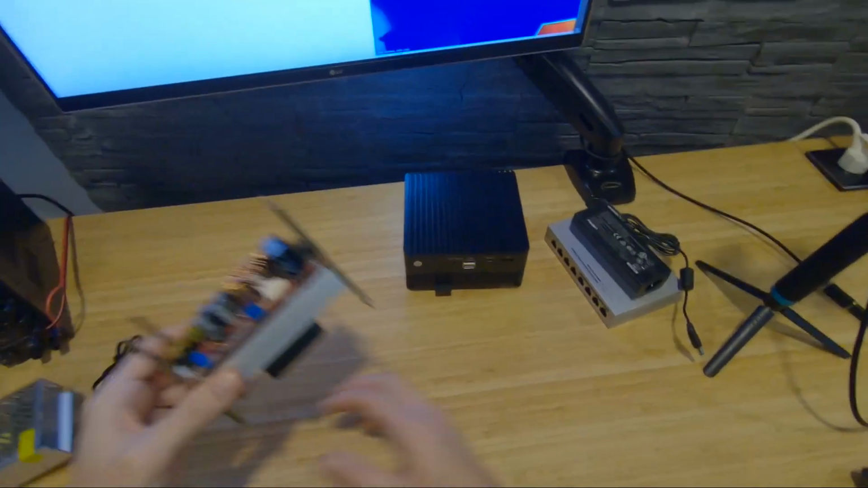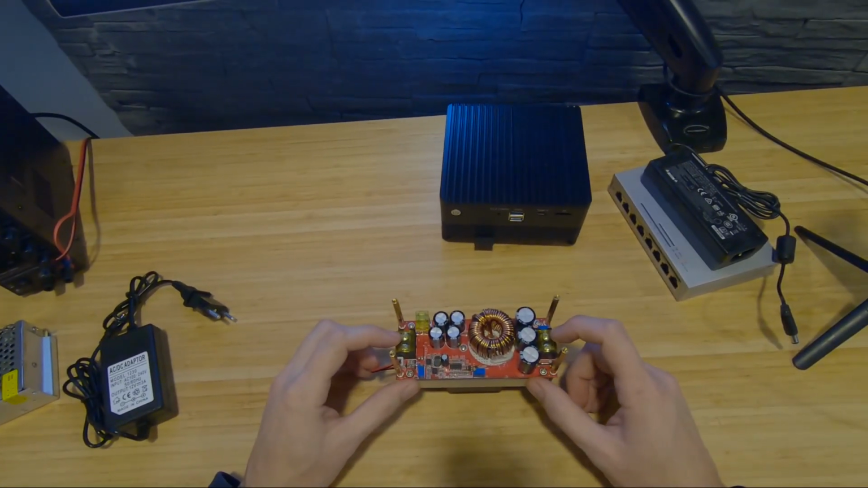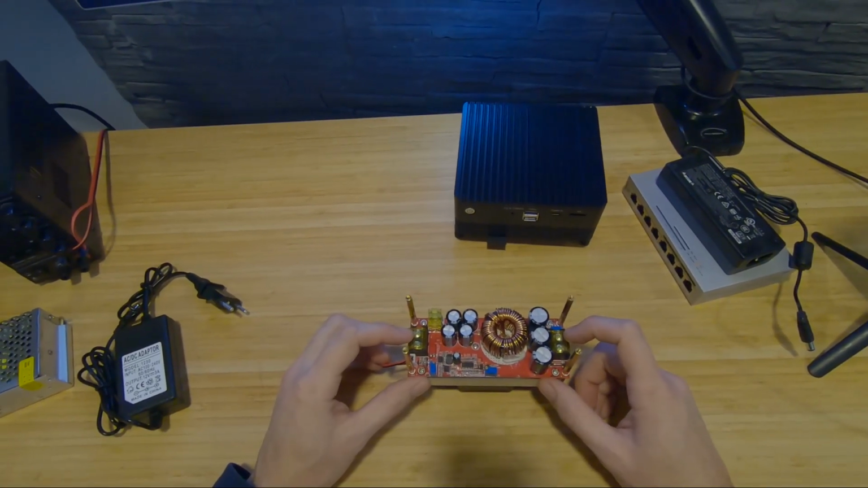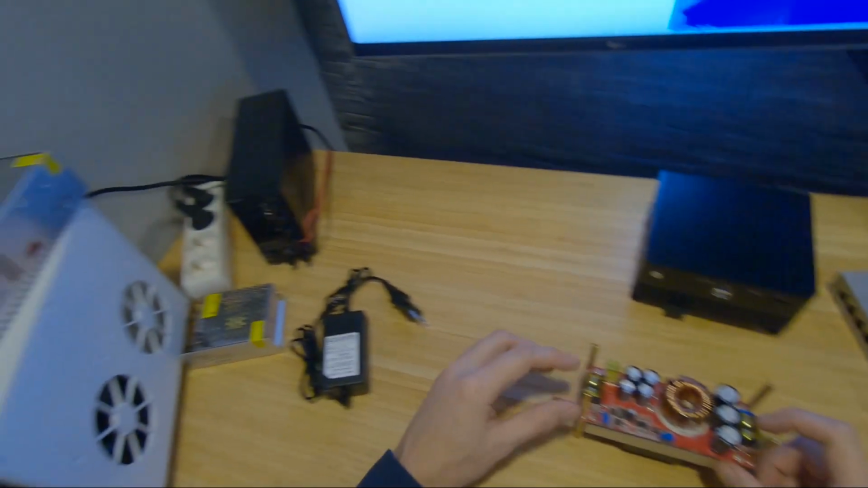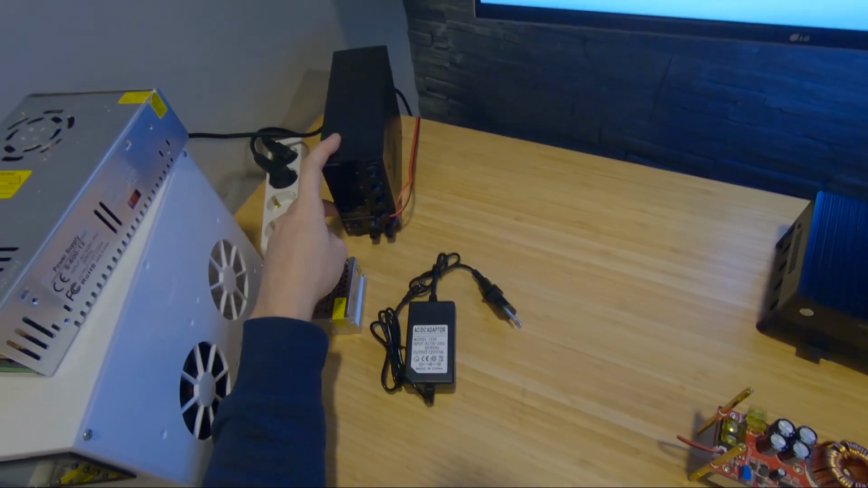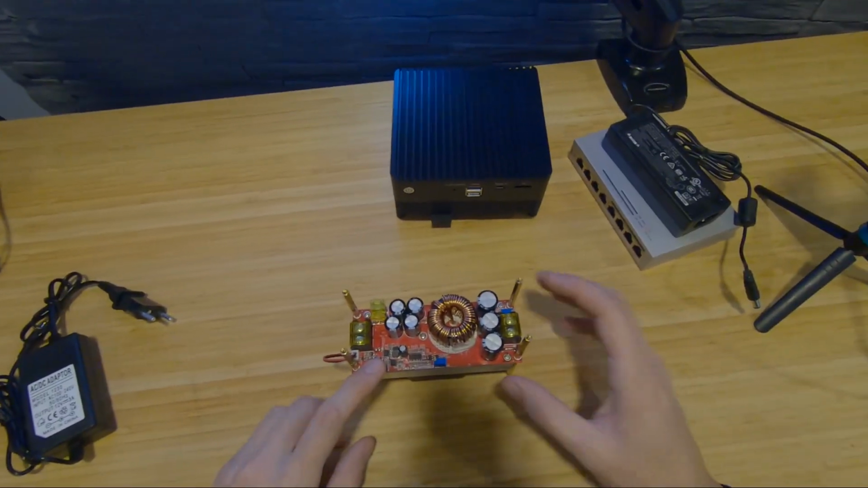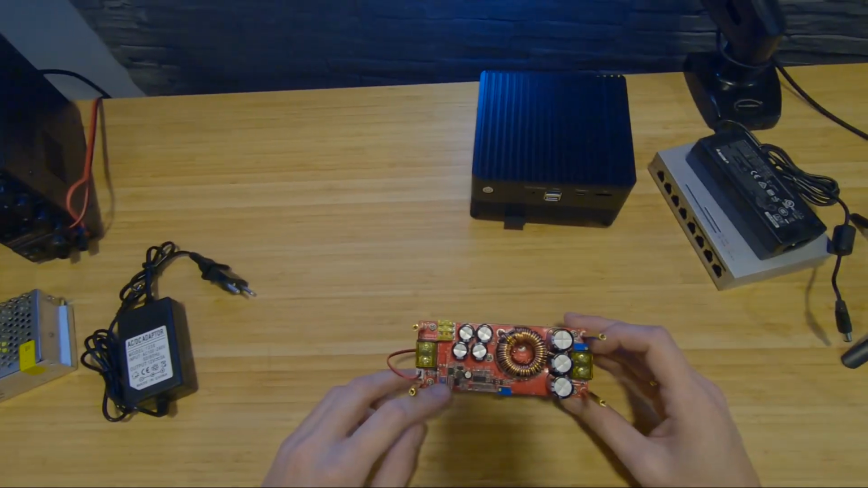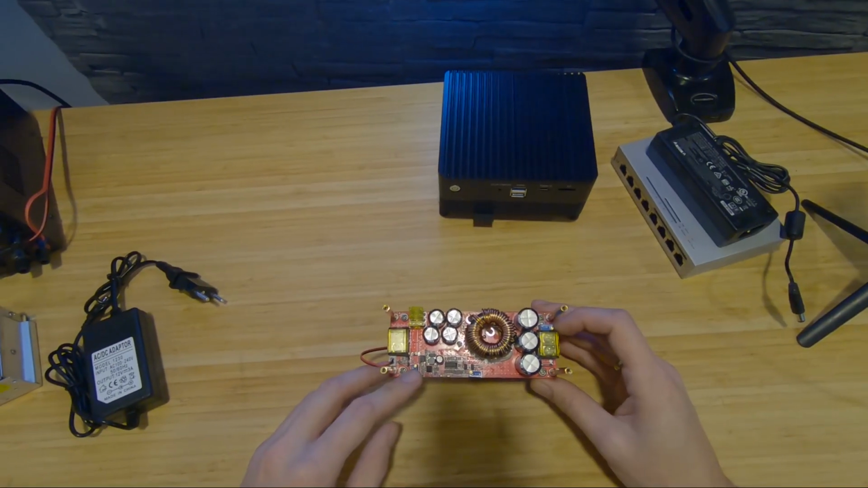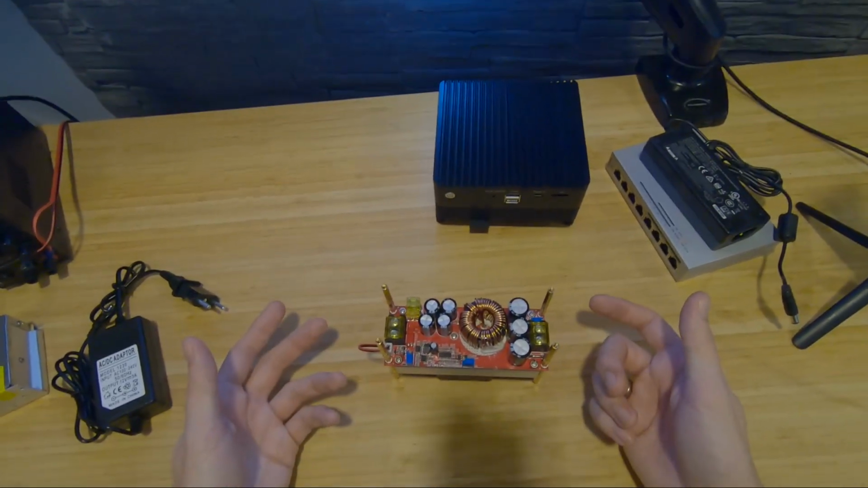First thing that we're going to do is hook up the power supply. We're going to first do it with a laboratory power supply, so we can test what we can change on it, what those settings do, and how it behaves. So let's go.